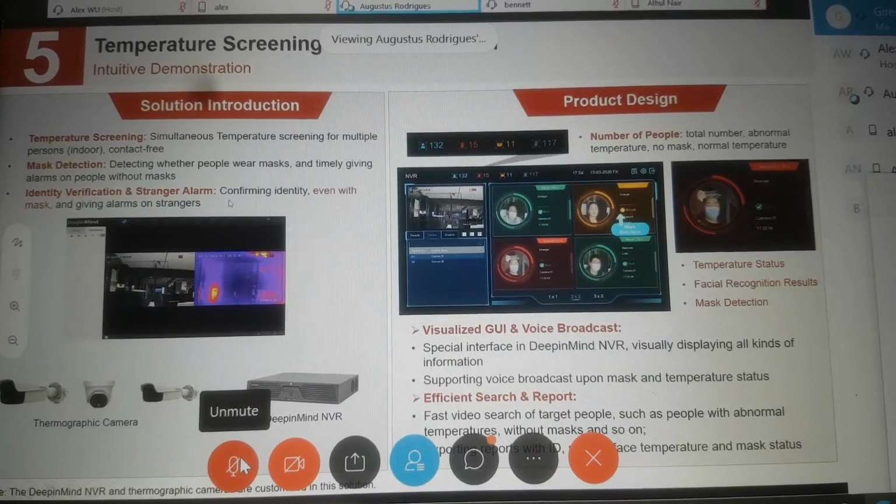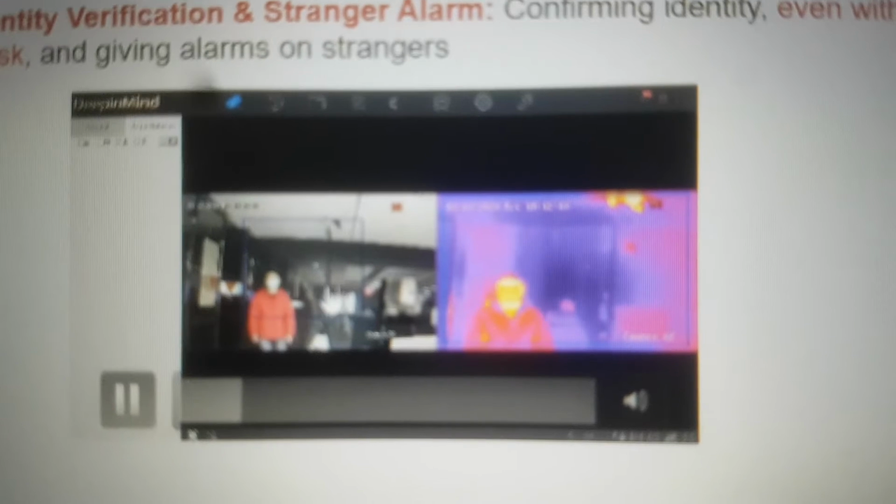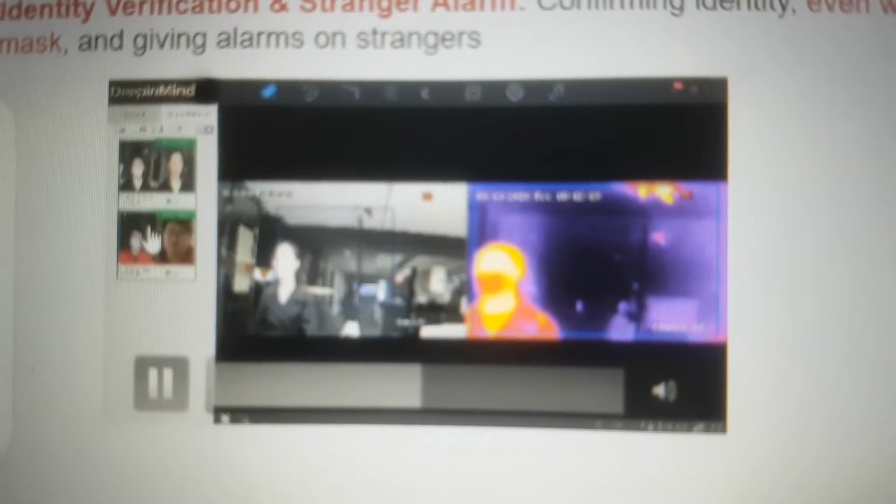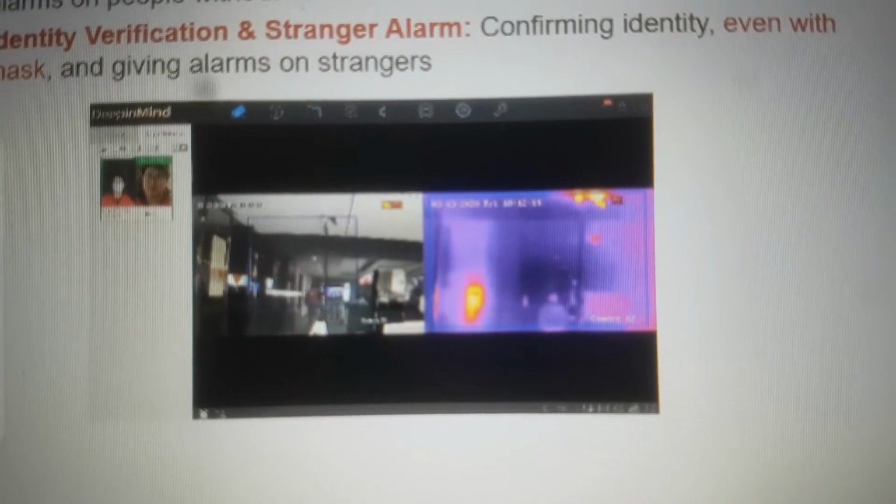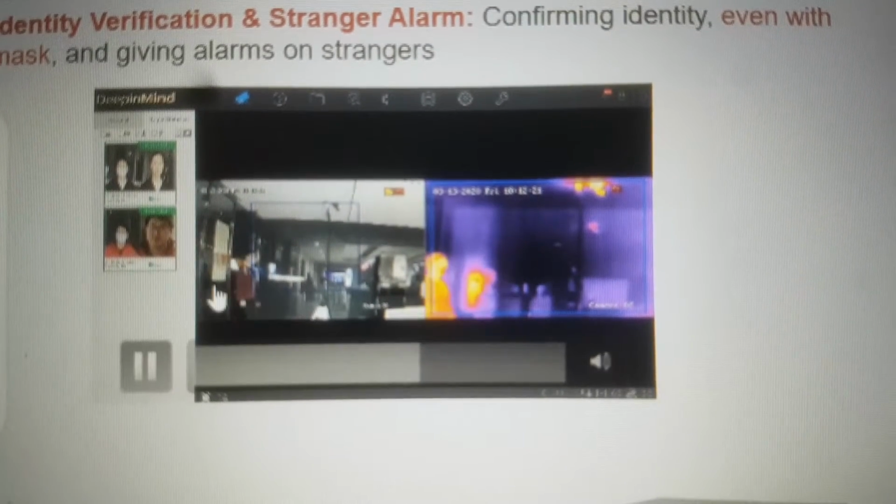Coming to our Deepinmind NVR, where we can get a lot of information. I'll just play a video. So you can see a person coming inside. We can see the person's face here, and his details, what his face details are. Even strangers we can identify, because this Deepinmind NVR is nothing but an AI-based NVR on which we can do face recognition also. So we have various solutions with it.